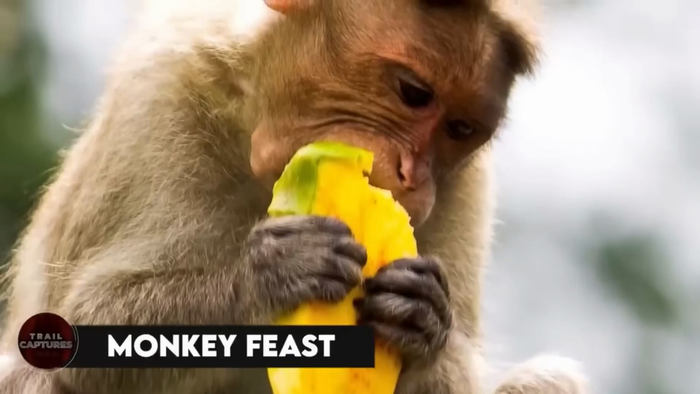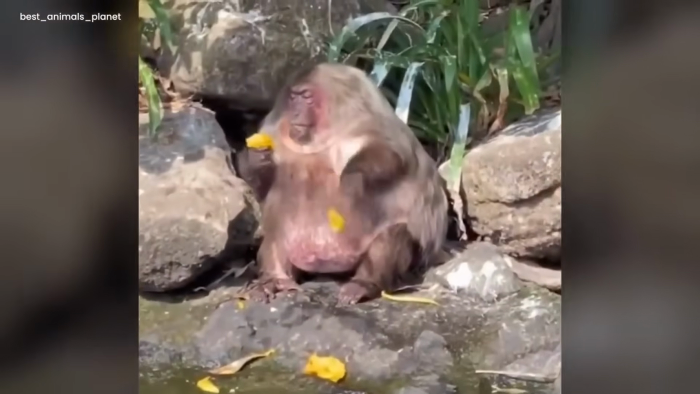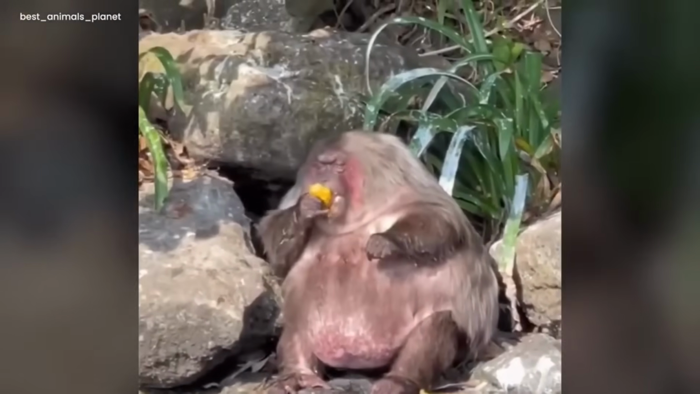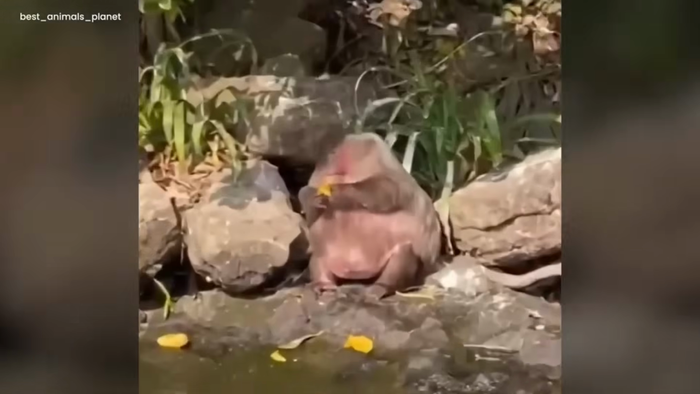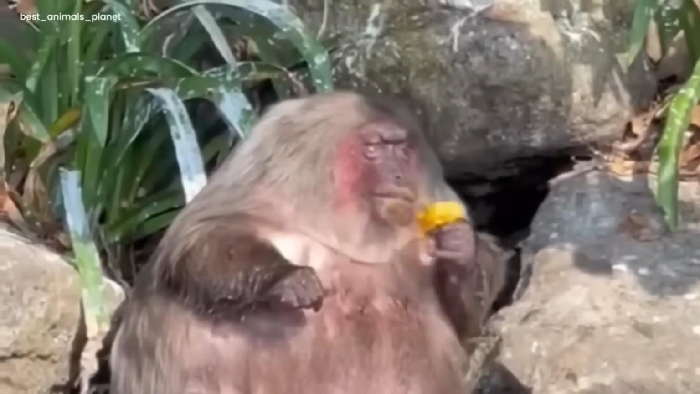Monkey feast. A cheeky young monkey lounges on a rock by the beautiful stream, enjoying and feasting on ripe mangoes. The monkey is twice the size of the normal monkey of its kind, and still doesn't seem to want to diet.